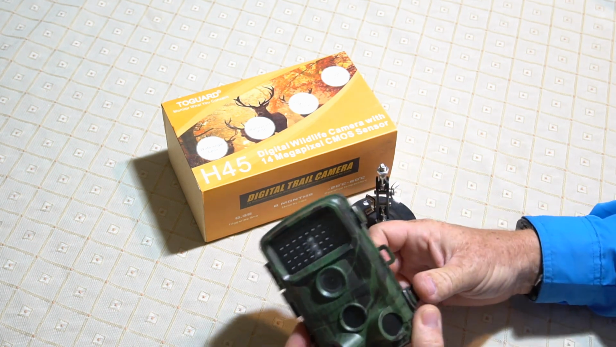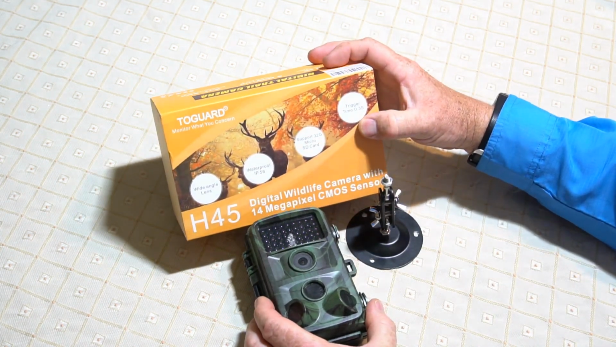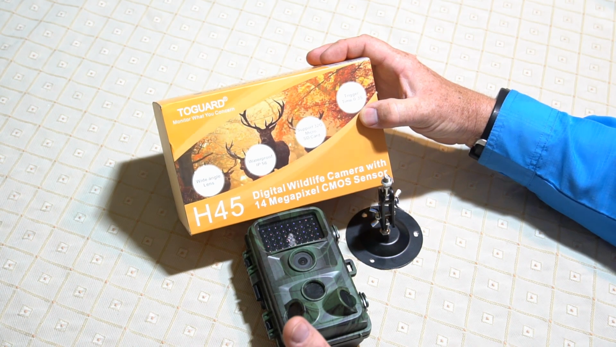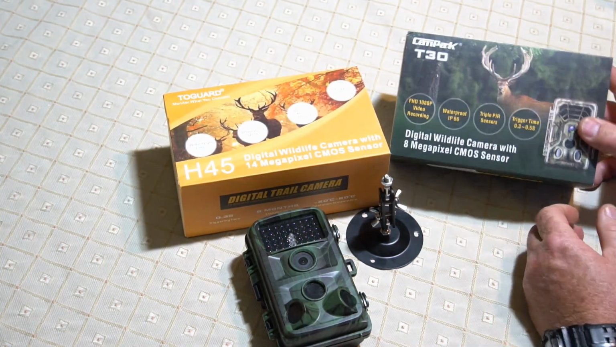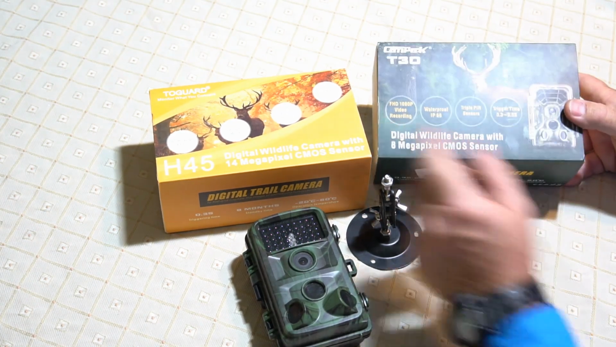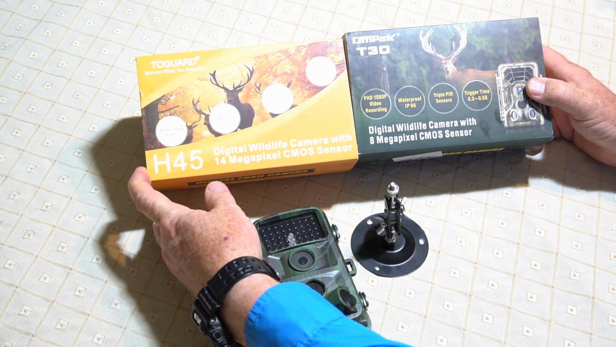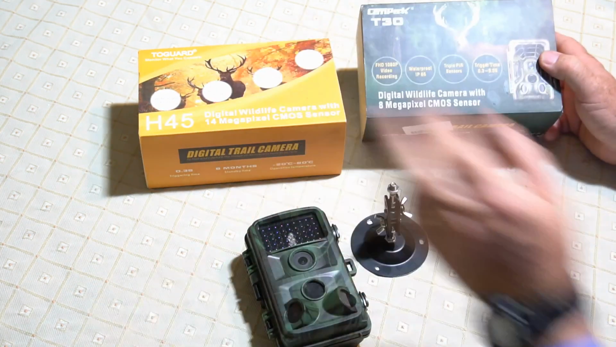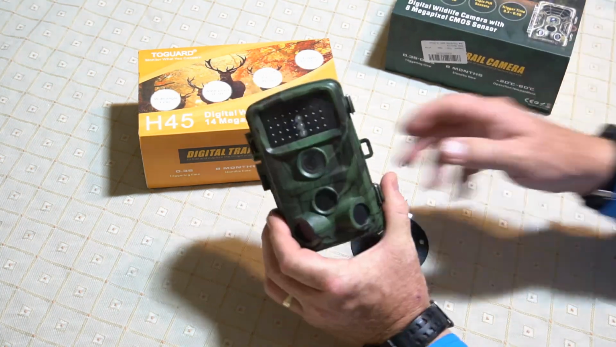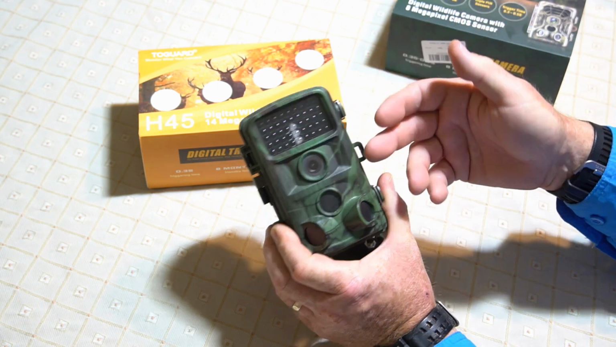I would check it out from Toguard company, and honestly, I don't think there's a difference between the Toguard and Cam Park. Here's the box from the Cam Park company for the T30, and you can see they're almost the same layouts, same size box. The cameras are pretty much the same. This one is just a green camo.